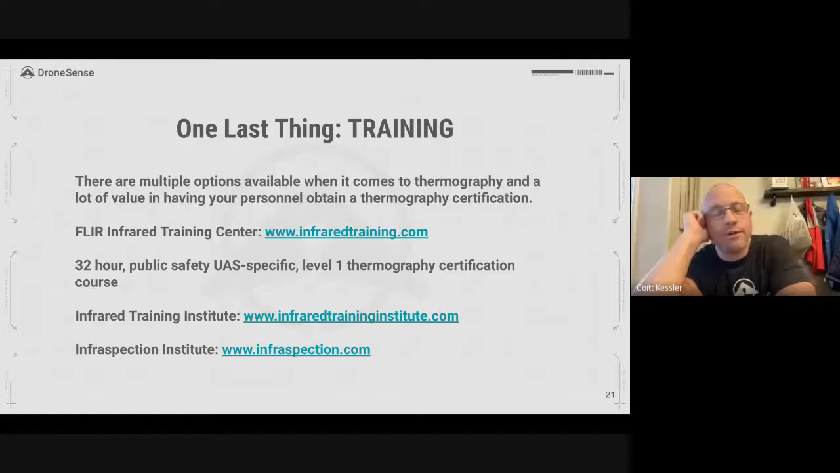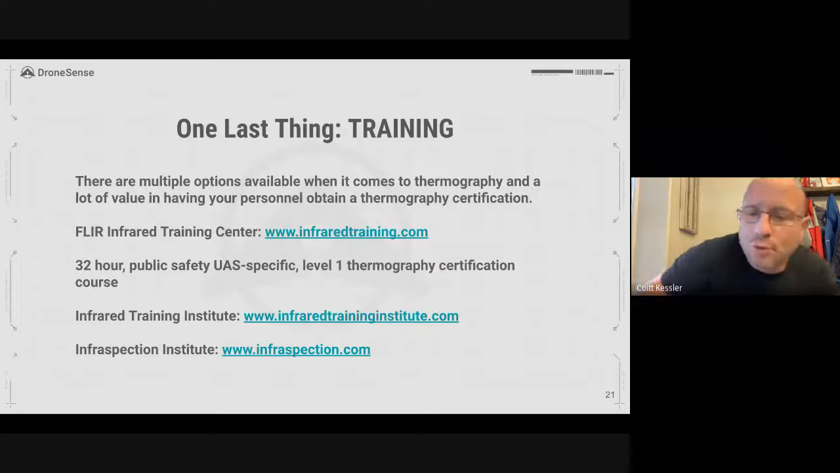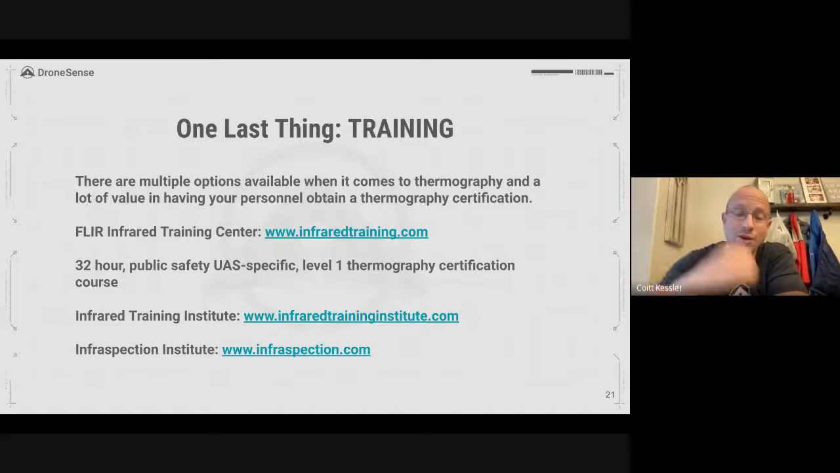Hey, Josh, it's Coitt. Does anybody else out there doing any mapping, thermal mapping? I think, Coitt, I think our limitation right now, and correct me if I'm wrong, with thermal mapping is just figuring out which platform can do the stitching correctly. Yeah, it does become a problem. You're right, man. I mean, there hasn't been a lot of push for it. I've been working with Tom Owen very well, and so there's a lot of capabilities within PICS for the thermal mapping.